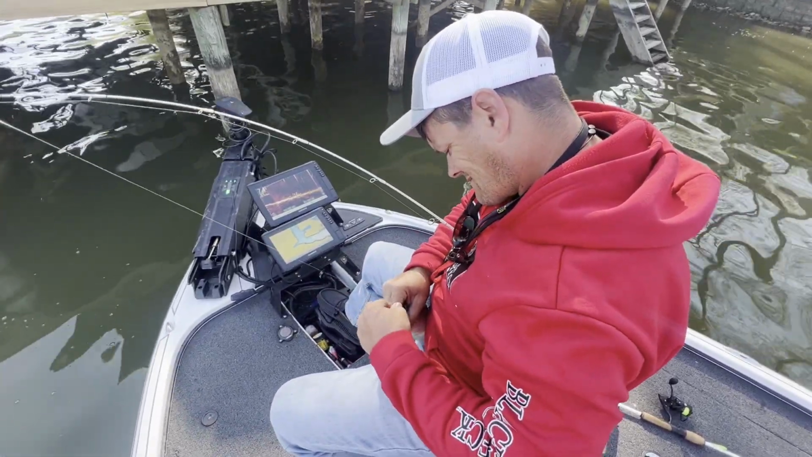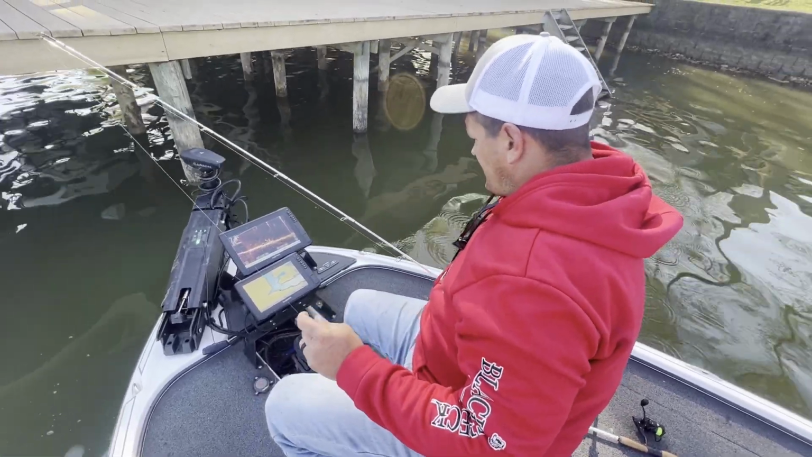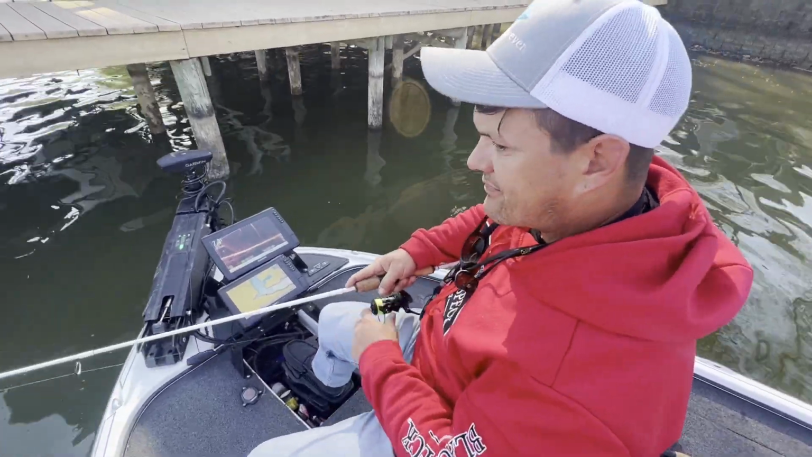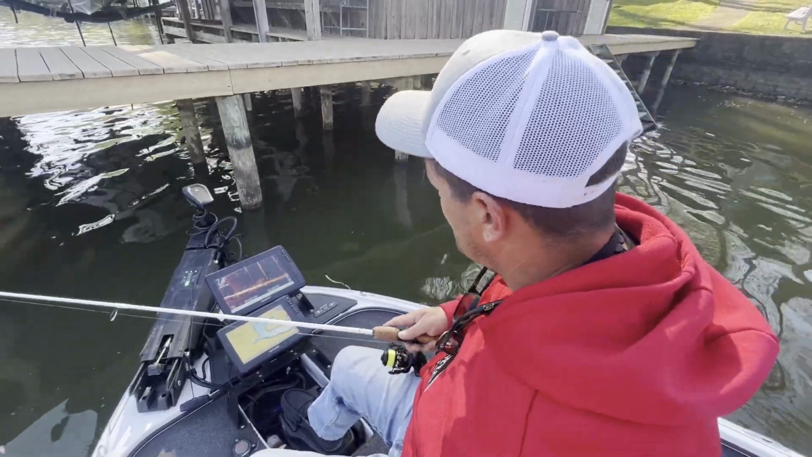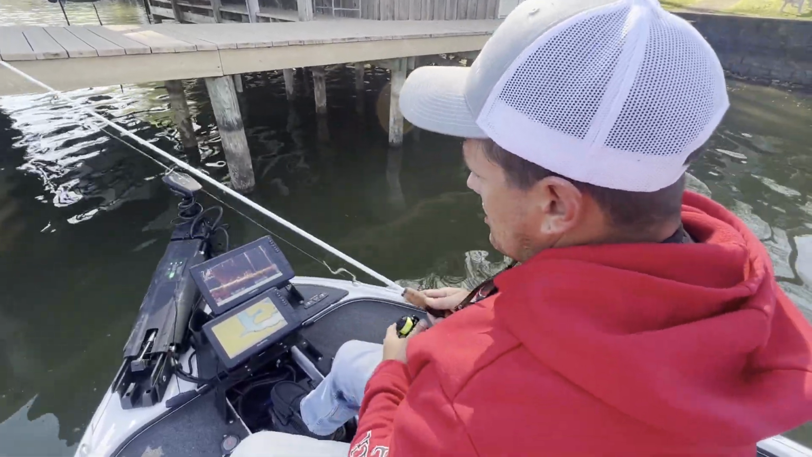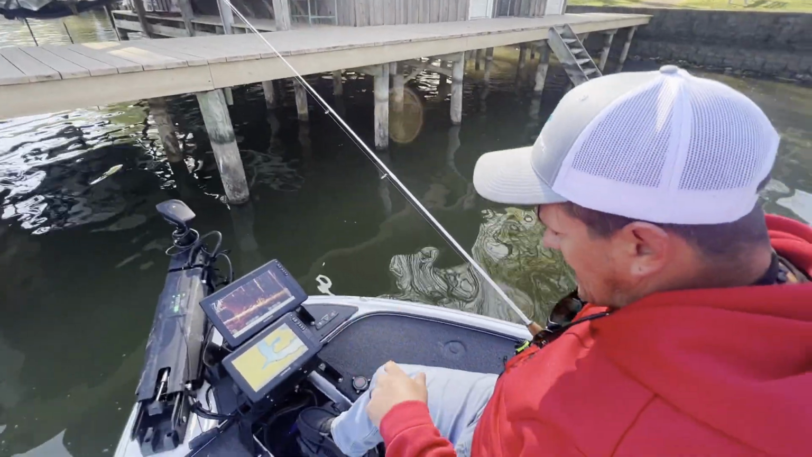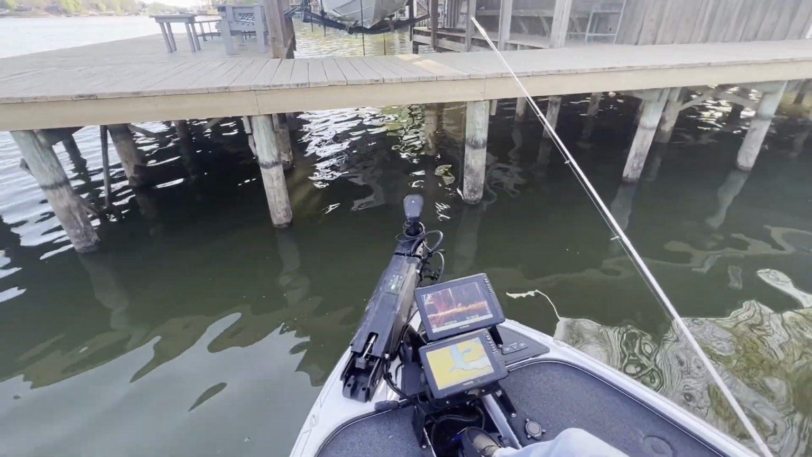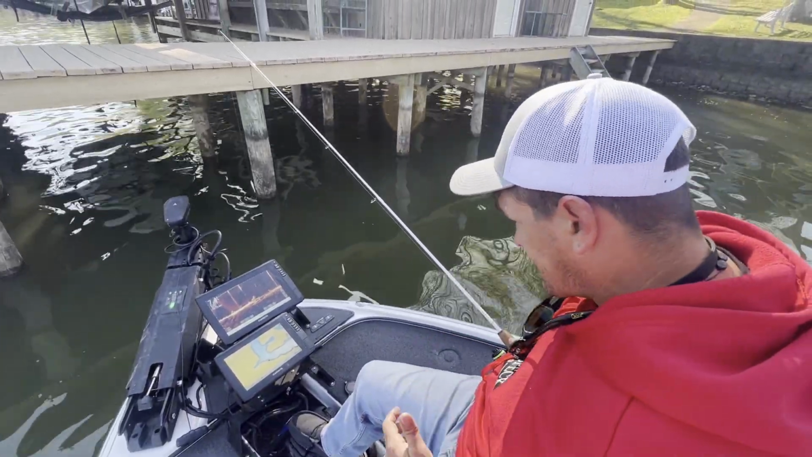Now underneath this dock here, they're loaded in here. Why do you think that is? It's just that time of year. I mean, we're gonna have a lot of sun today, so the shade, it's real dark under here. These fish don't have eyelids. They don't like the sun, in particular when the water's clear as it is. And you've got a lot of wood pylons as well. Crappie like to spawn in or around wood, so they're gonna load up on these wood pylons. I mean, it just gives them a perfect environment.